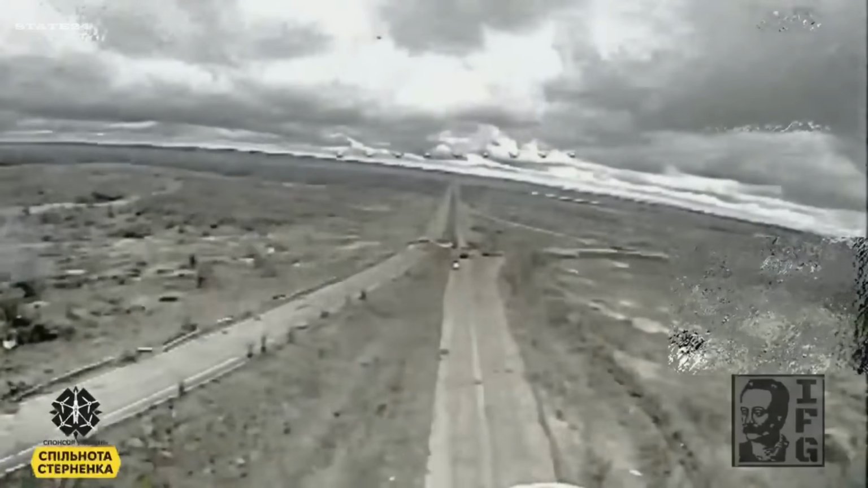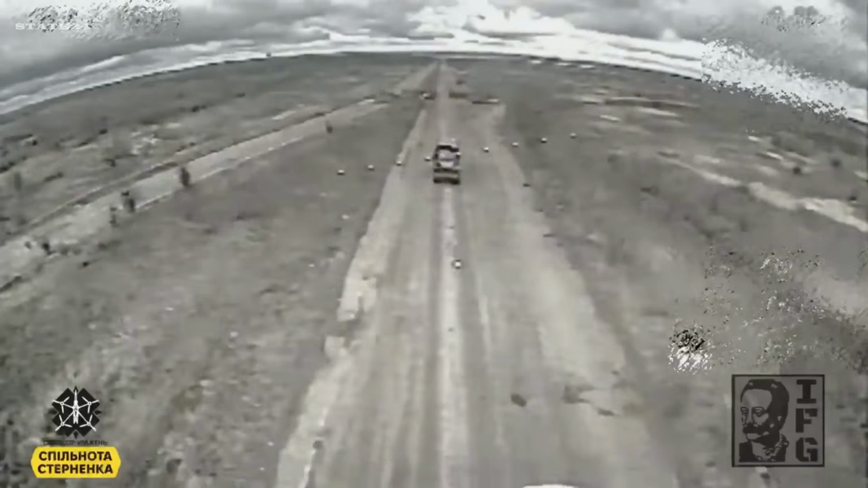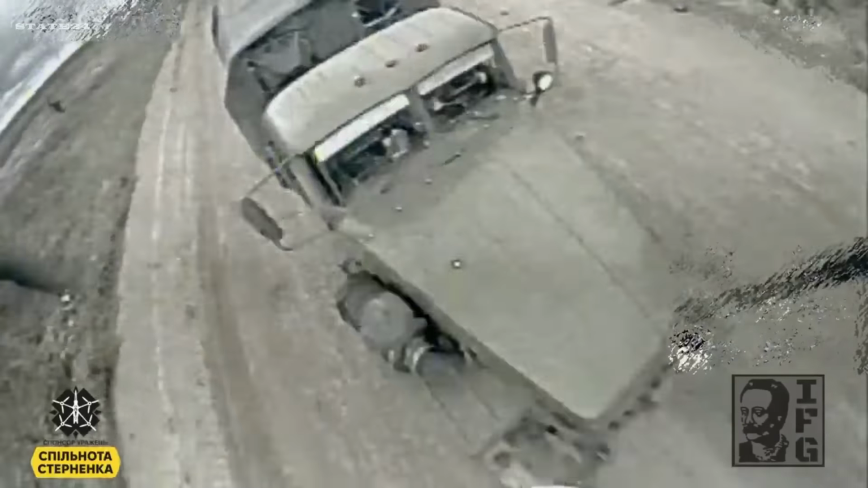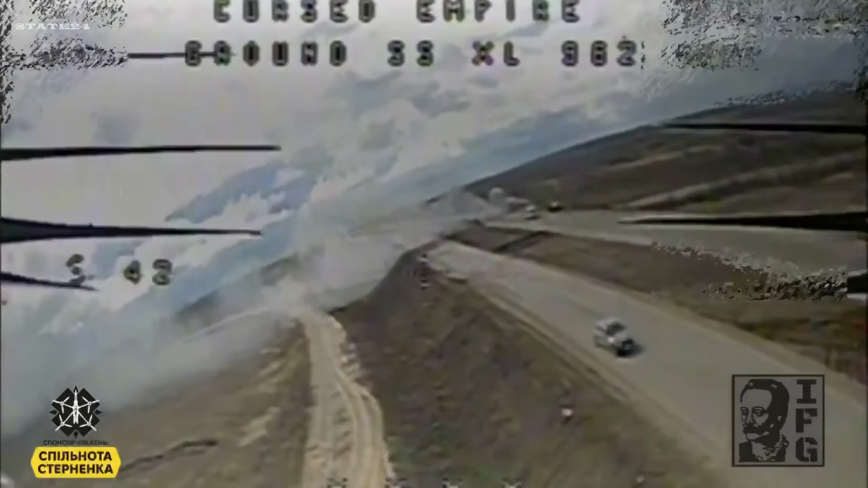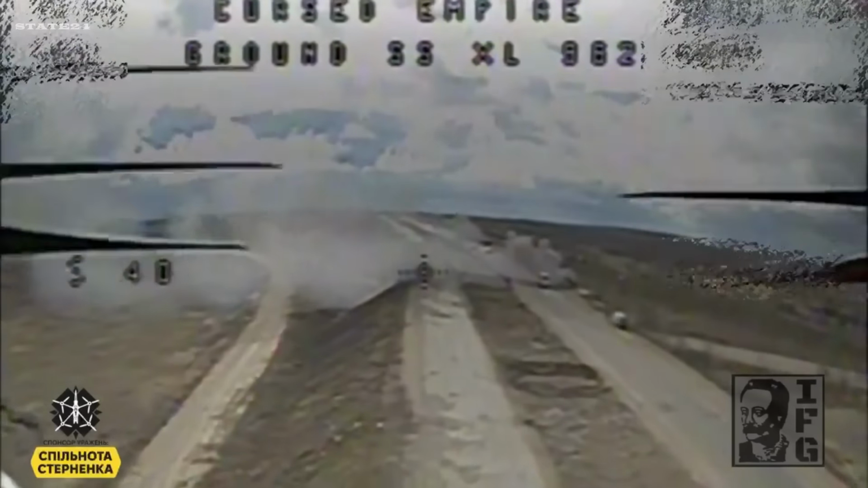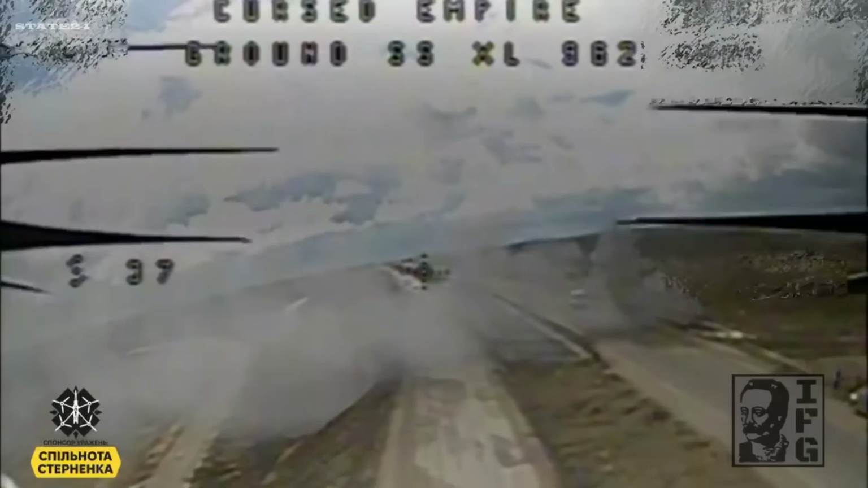The drone flies low, avoiding detection, closing the distance step by step. There is no rush, no wasted motion, just precision. Then, in a single decisive moment, the strike is executed. A successful hit, deep behind Russian lines. This is no longer just frontline warfare. Now, even rear positions are vulnerable. Even supply routes are no longer safe.